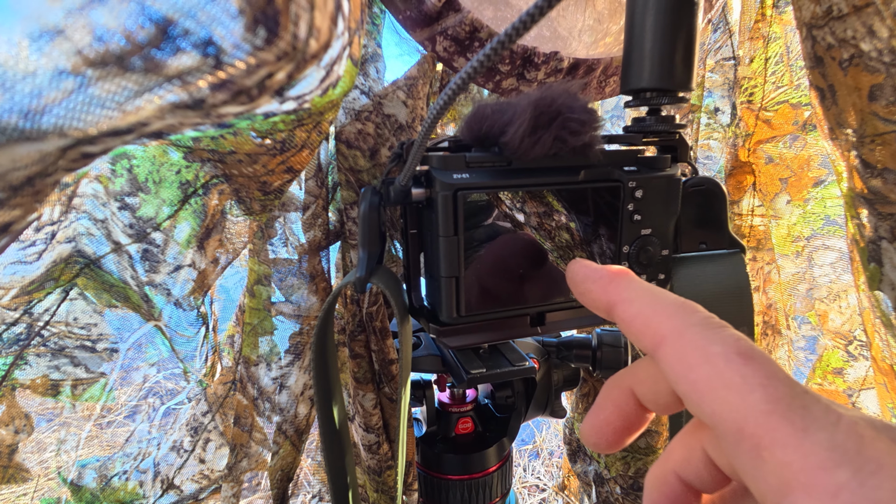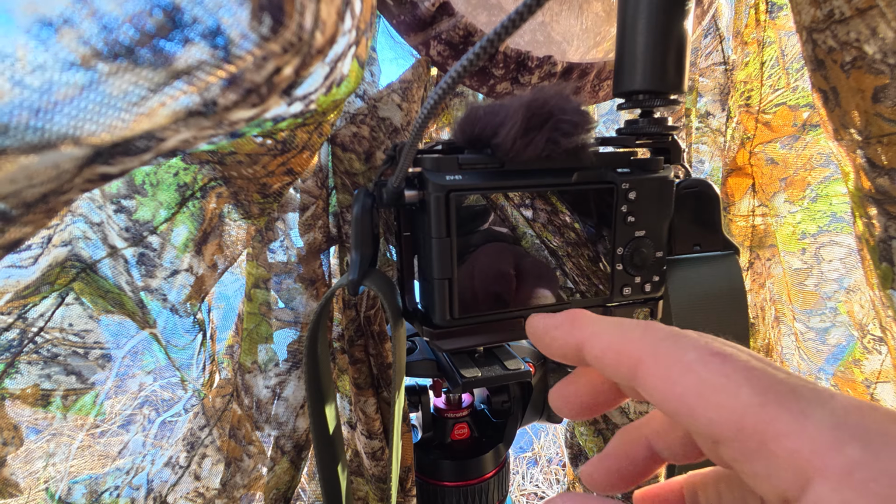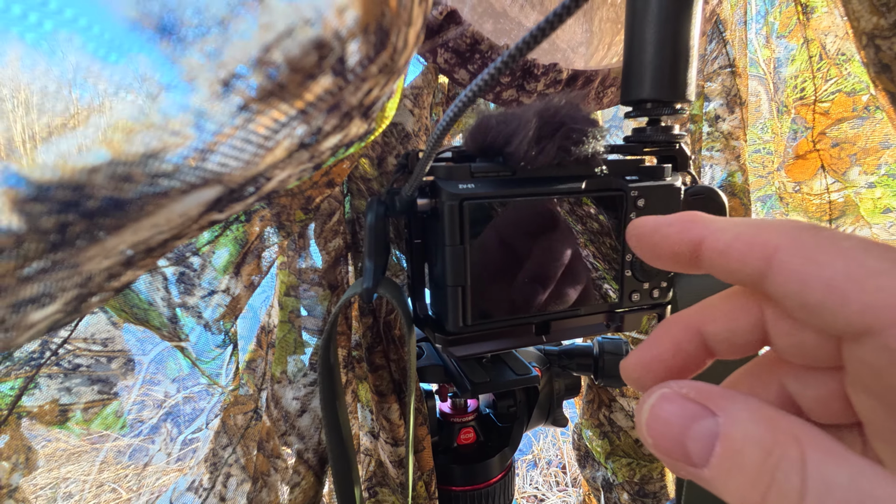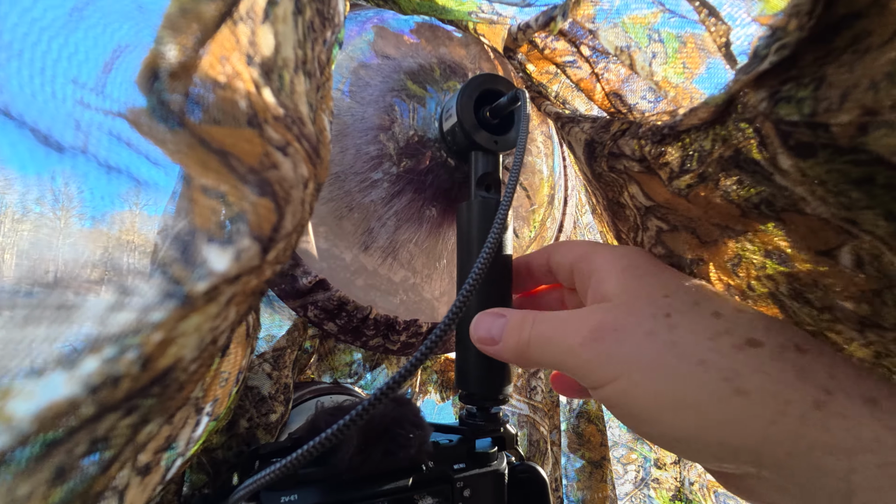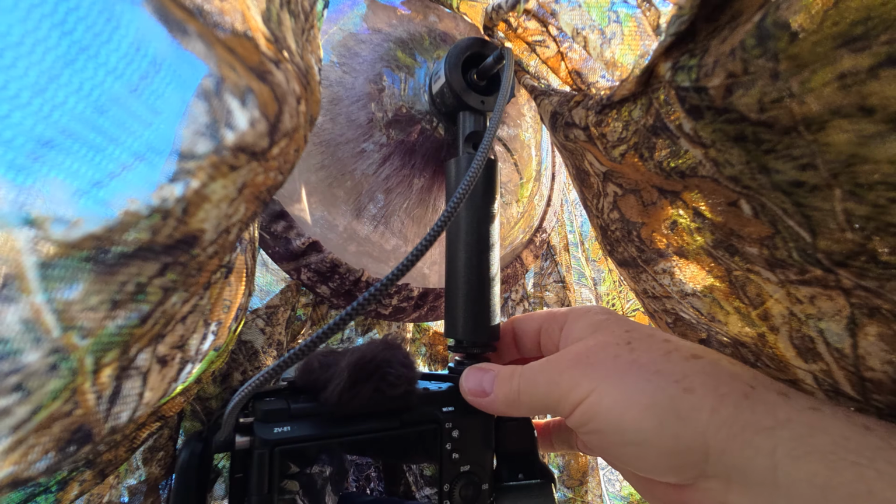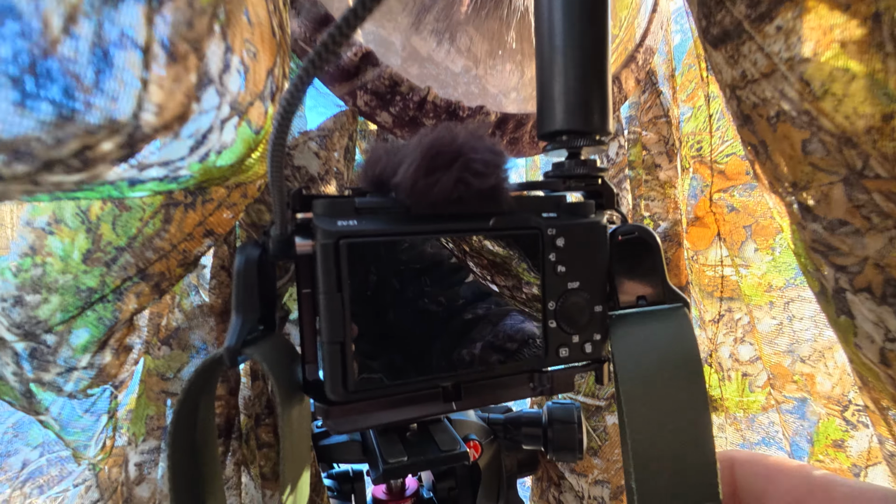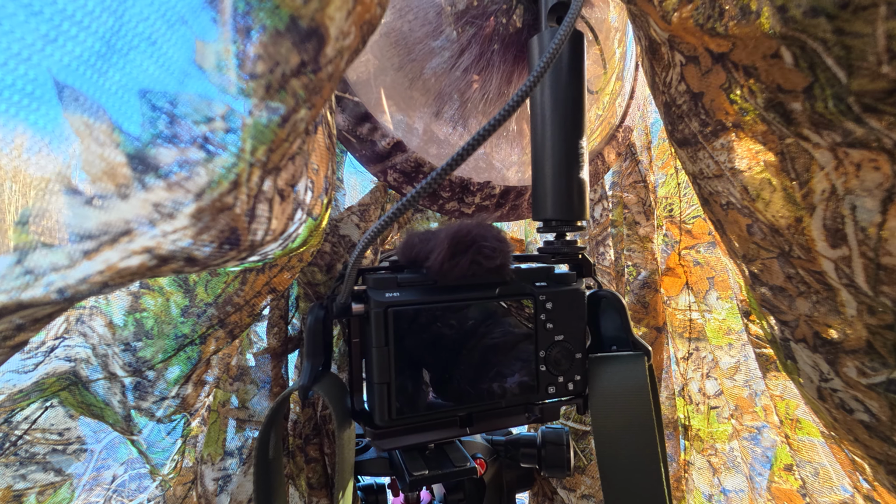And it doesn't work in the bright sunlight, of course. There's covers and things like that. I have a cage around it right now so I can put some other things on here, like my parabolic microphone, Pro Mini parabolic microphone, mounted on the side here, and it works exceptionally well at low light.